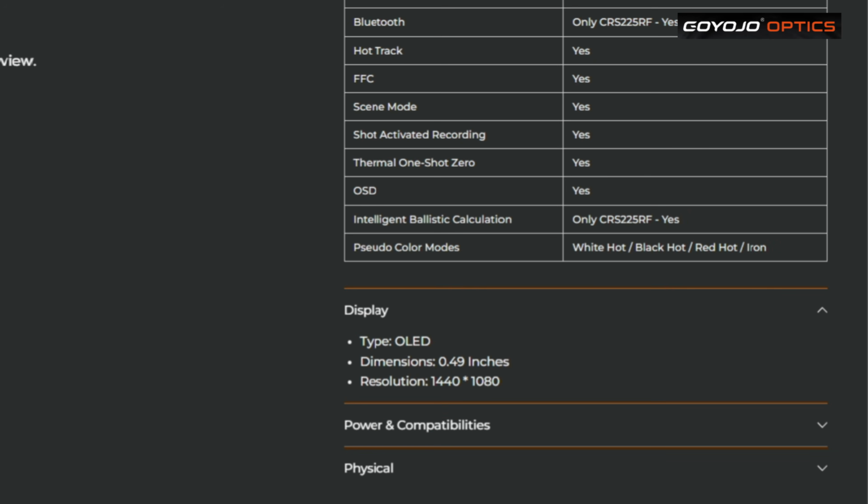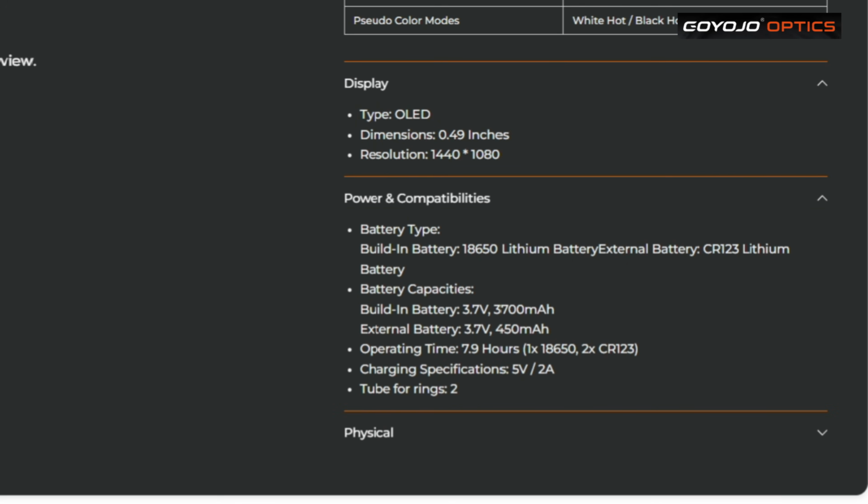Display type OLED, dimensions 0.49 inches, resolution 1440 by 1080. Power compatibilities: the built-in battery is an 18650 lithium battery. The external battery is a CR123 lithium battery. Battery capacities: the built-in battery is 3.7 volts by 3700, and the external one is 3.7 volts by 450. So when buying your external battery, bear that in mind when you're looking for your rechargeables.